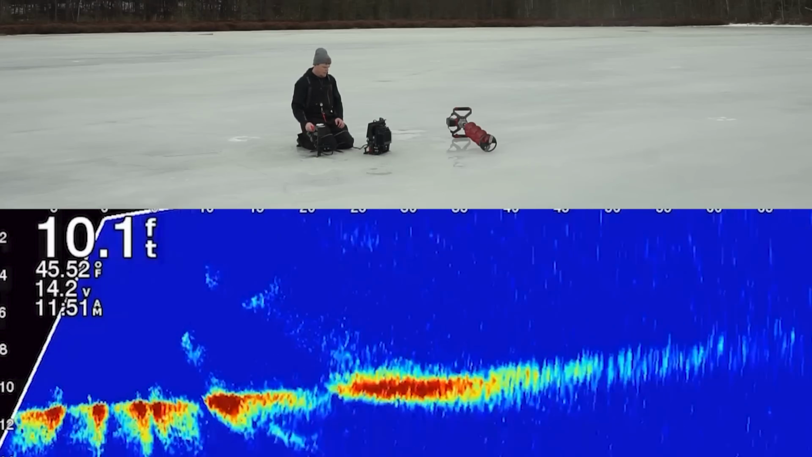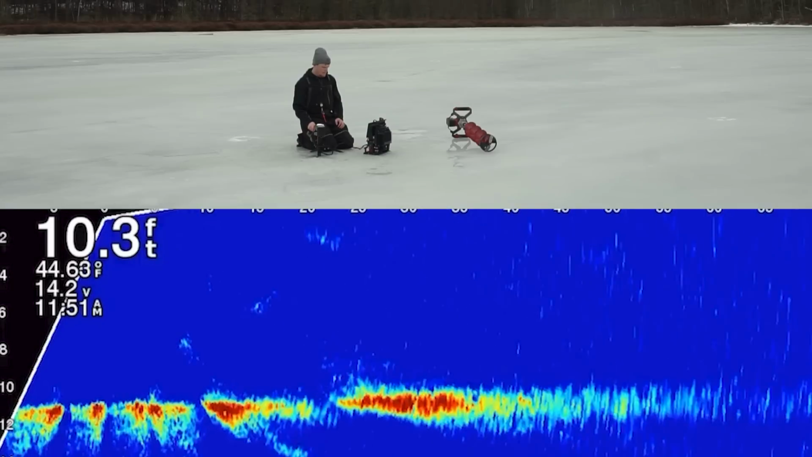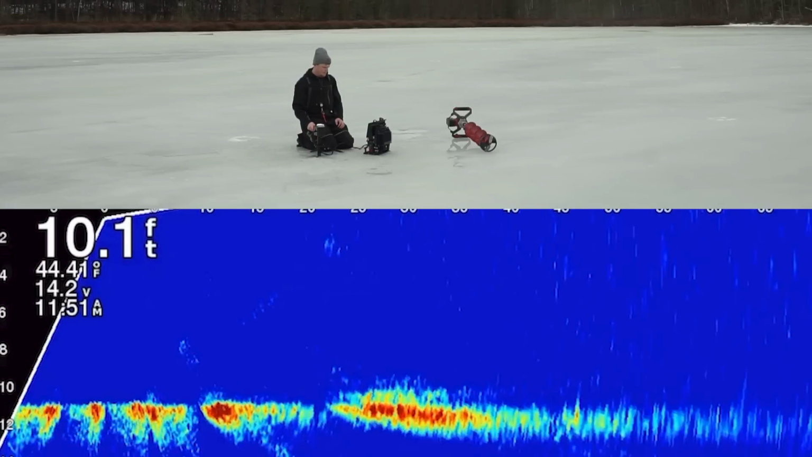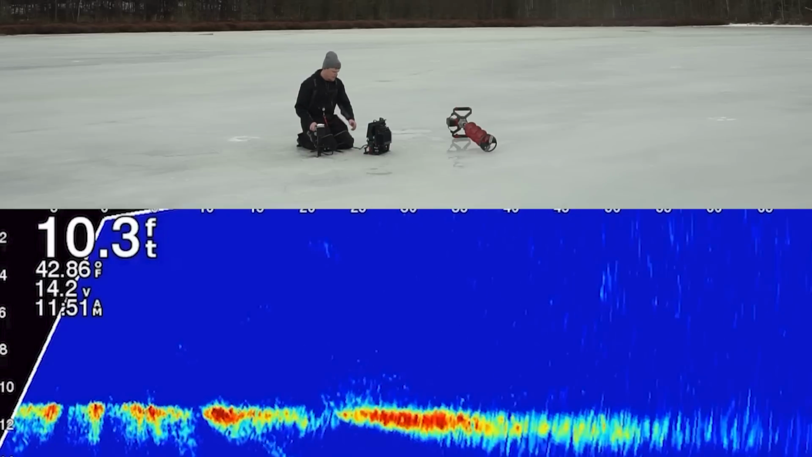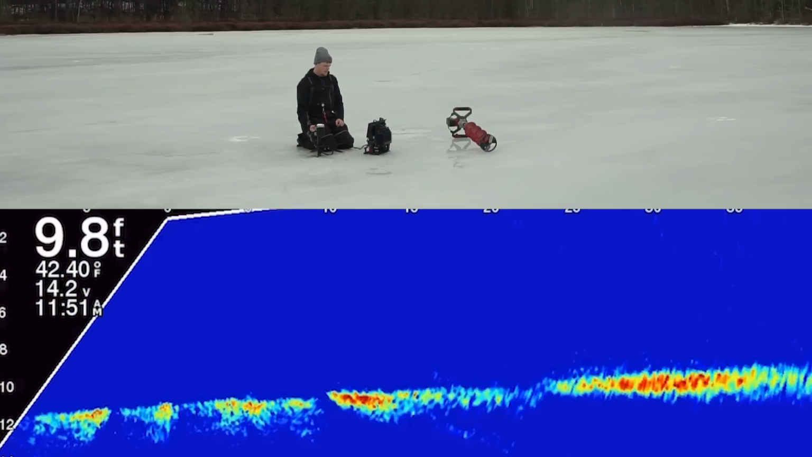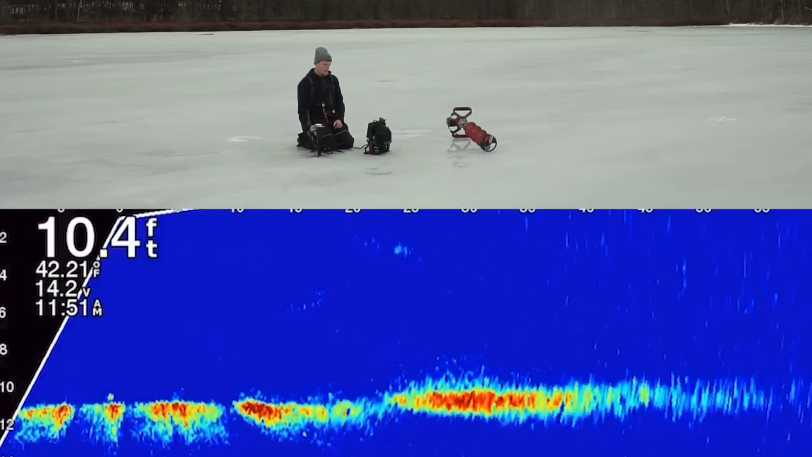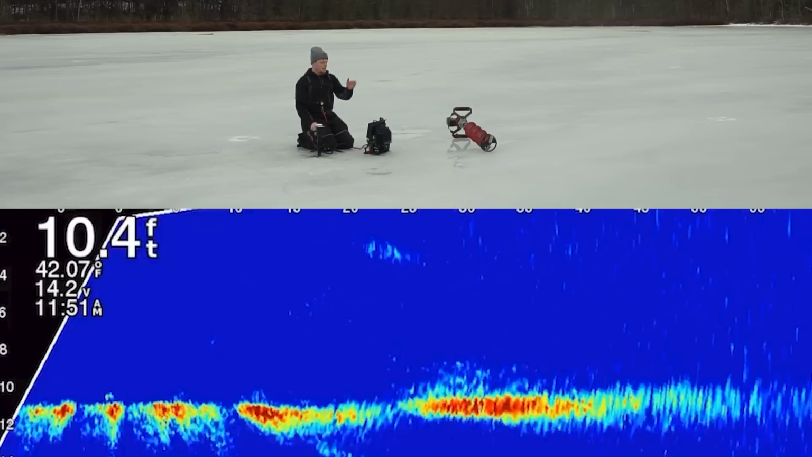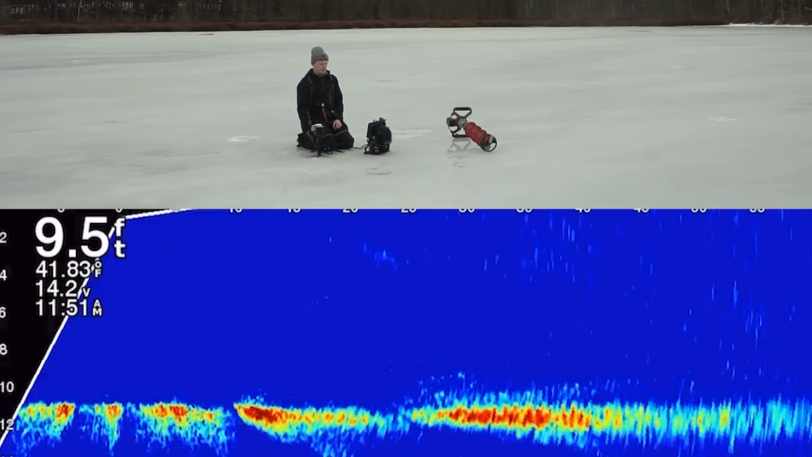So what we got going on here, let's take a look. It doesn't look like there's a whole lot down there right now. There's some marks out at like 45 feet there on the bottom. A couple marks over there too. We'll zoom this in once just to see if there's anything we're missing. It doesn't look like it. All right, so this hole right here really isn't showing us a whole lot. So what I'm going to do is punch out a little ways here, punch another hole. We're going to move over to that hole and do the same thing.